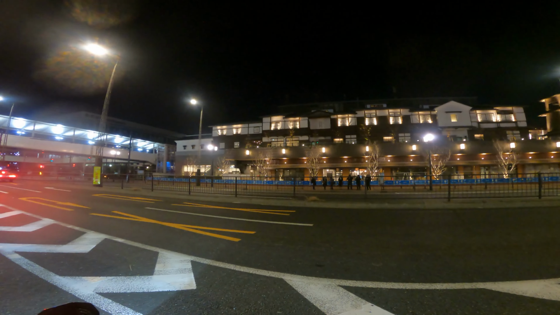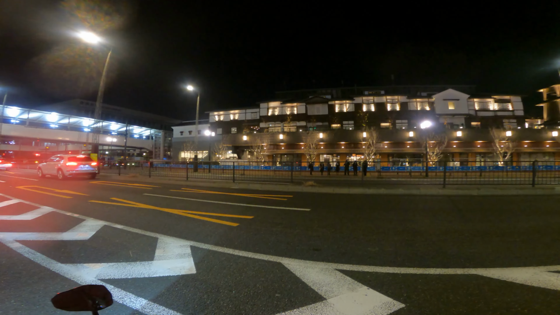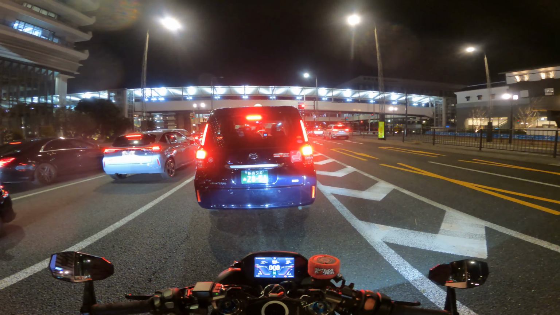By the way, this is the Toyosu market, the fish market that was moved here after they tore down Tsukiji. So this whole area will be full of restaurants very soon. I heard they are going to open up this year, and it definitely looks like a tourist attraction to me.